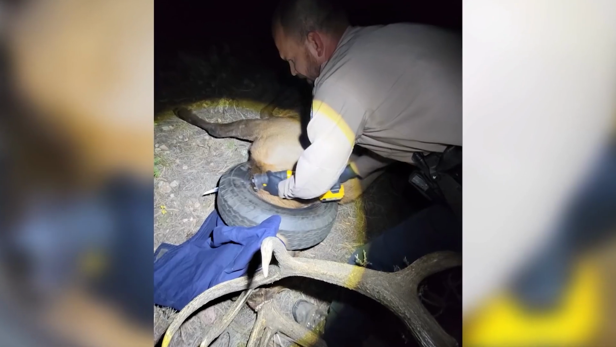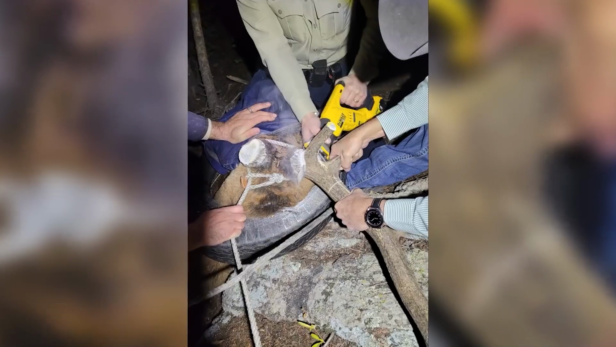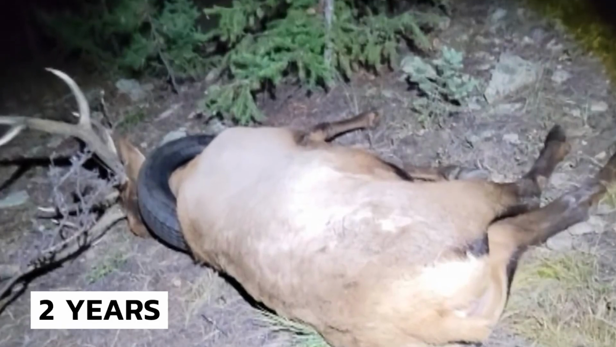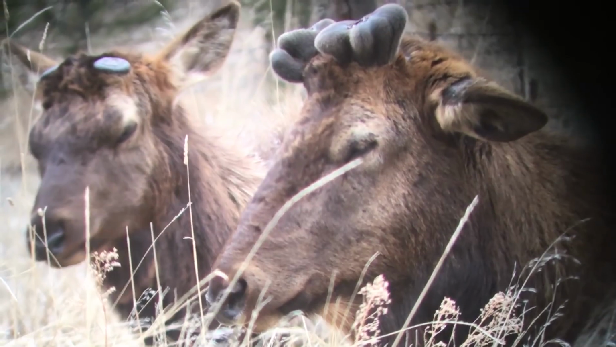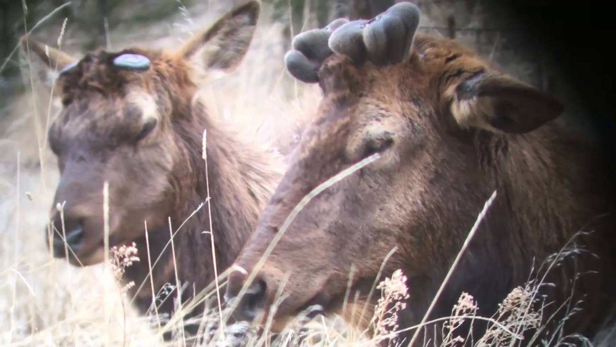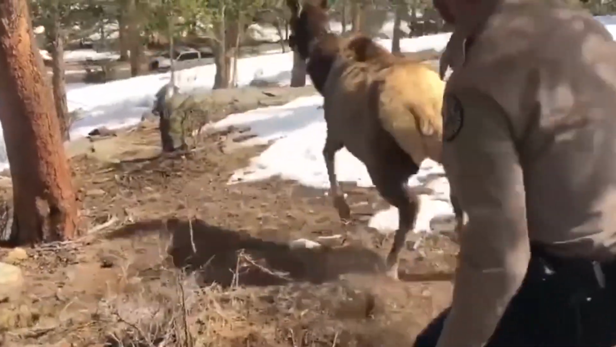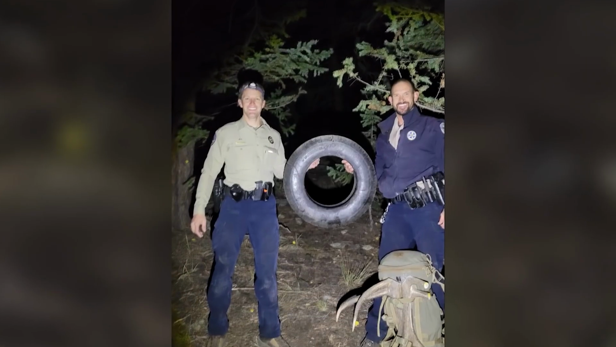Thanks to the wildlife officers who were able to free the elk by tranquilizing and cutting off the heavy weight that had been hanging around its neck for more than 2 years. Antlers of the elk were also removed in this procedure. But it was okay, as the elk was feeling relatively lighter after the removal of the heavy tire.